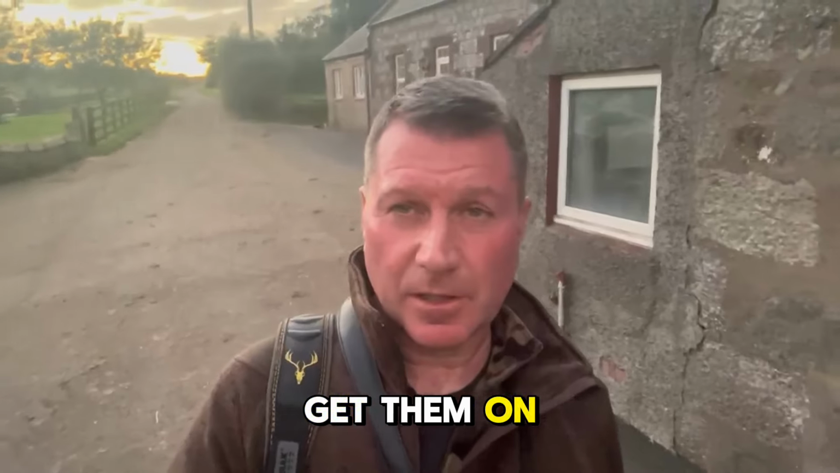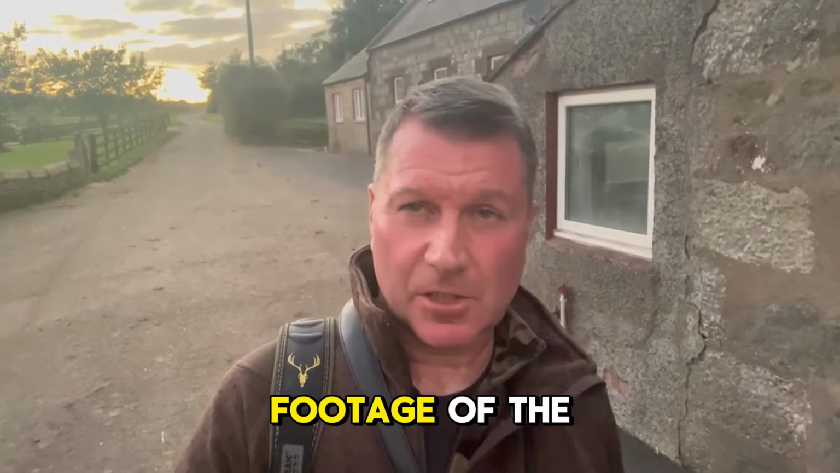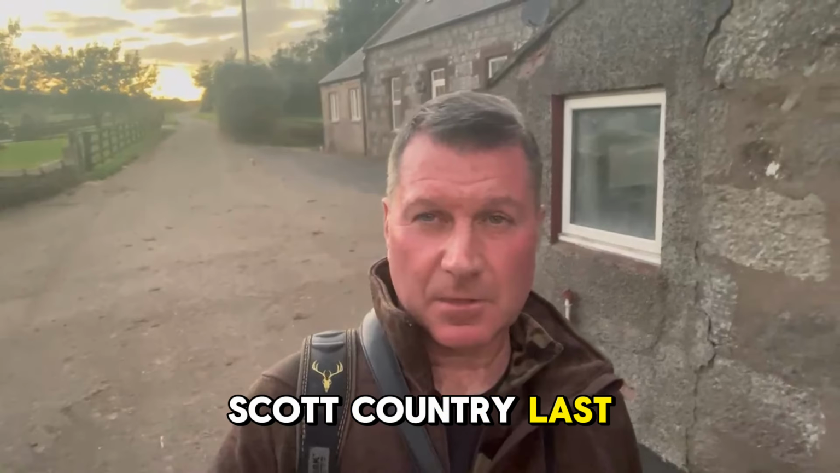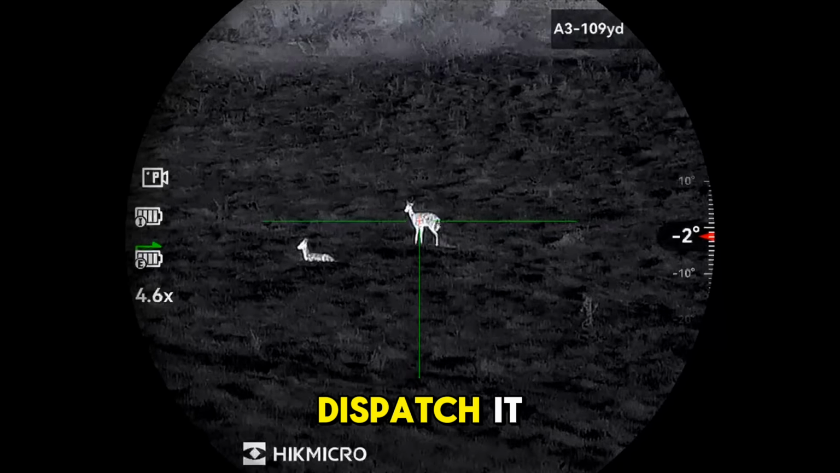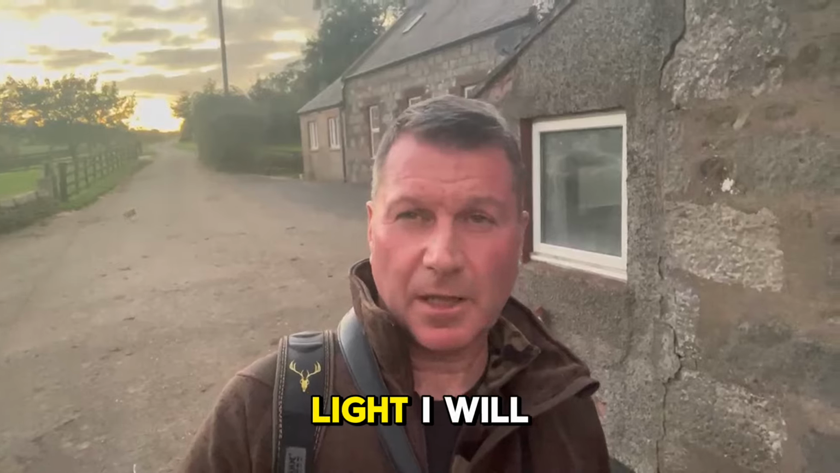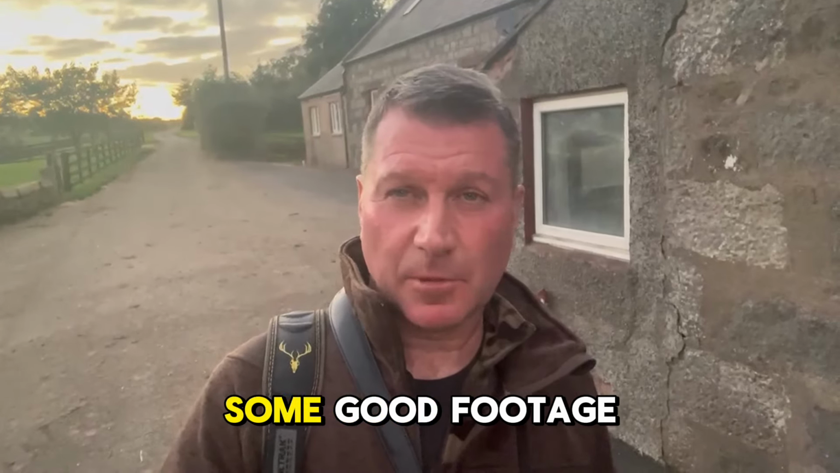At least get them on the scope anyway. And you'll have noticed in the previous footage of the Stellar SQ50L that we showed in Scott Country last week, there's a lame roe buck, and the farmer has asked me to dispatch it. Probably a good one to take before the winter comes in, so if I get a chance to take it while it's still legal light, I will. So anyway, I'll catch you out there and hopefully get some good footage.